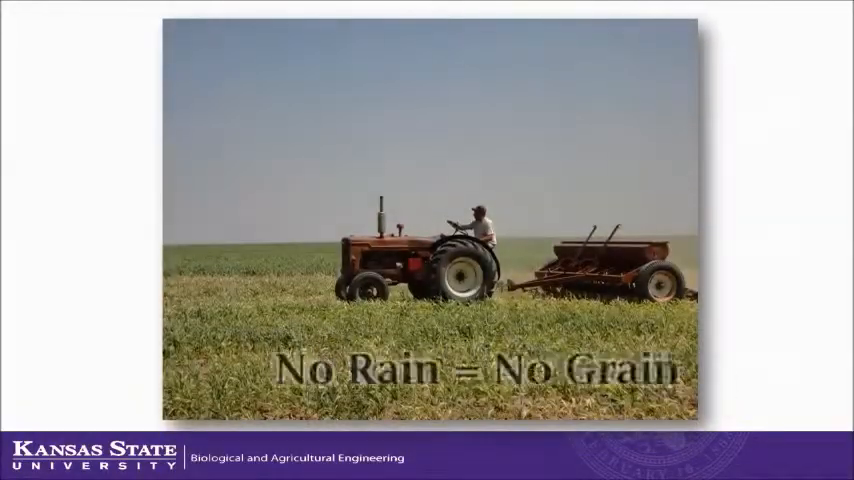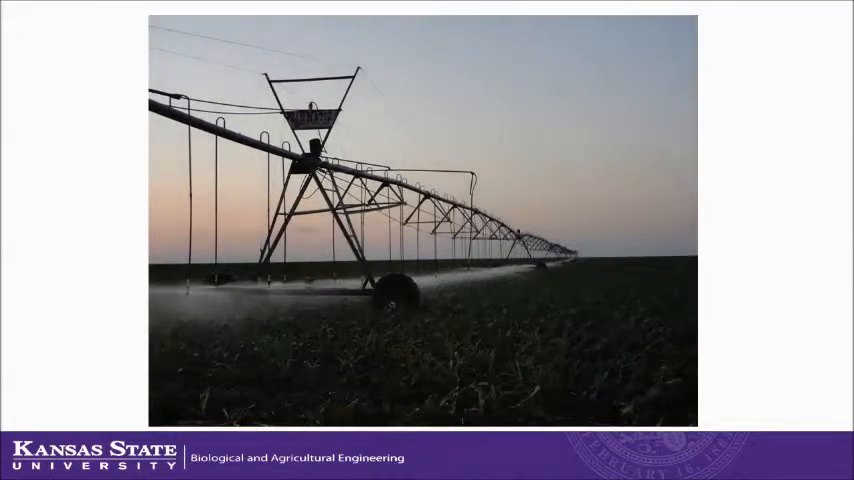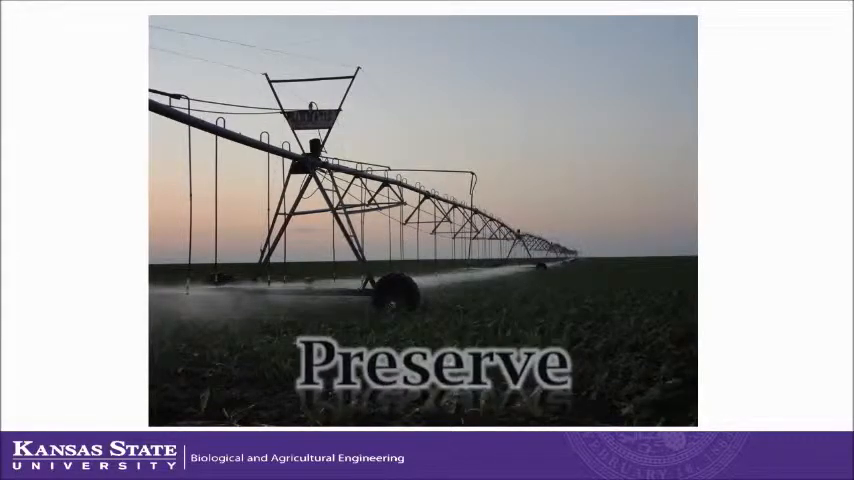Farmers are always obsessing about the weather, and it makes sense why. No rain equals no grain. To compensate for the lack of untimely rain, producers use irrigation. However, this practice has high expense and needs sustainable solutions with the rapidly depleting aquifers. It is vital to make every drop count.